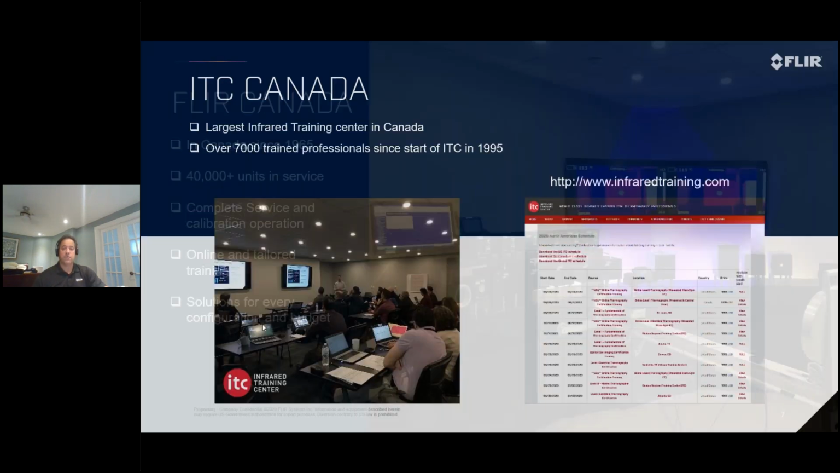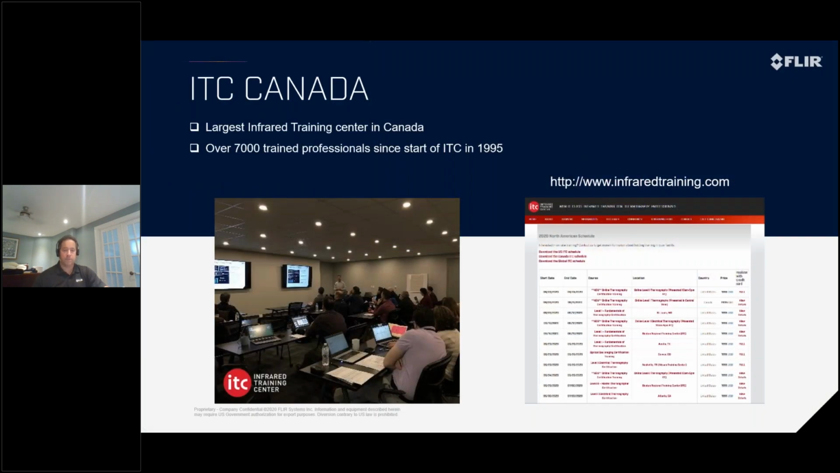We also have a training center at our head office in Burlington. This is a picture of the new training center that we based in the new office building. We've been offering the ITC training, which is the Infrared Training Center, since 1995. We have over 7,000 professionals trained with various degrees of level 1, level 2 thermographers. And as of recent, due to the COVID, we are now offering virtual classes of level 1, level 2 in English and French that you can attend and follow through with an instructor as well.